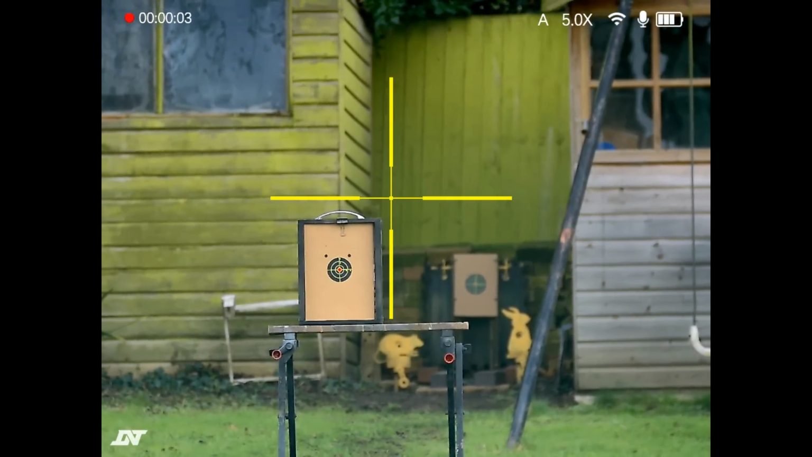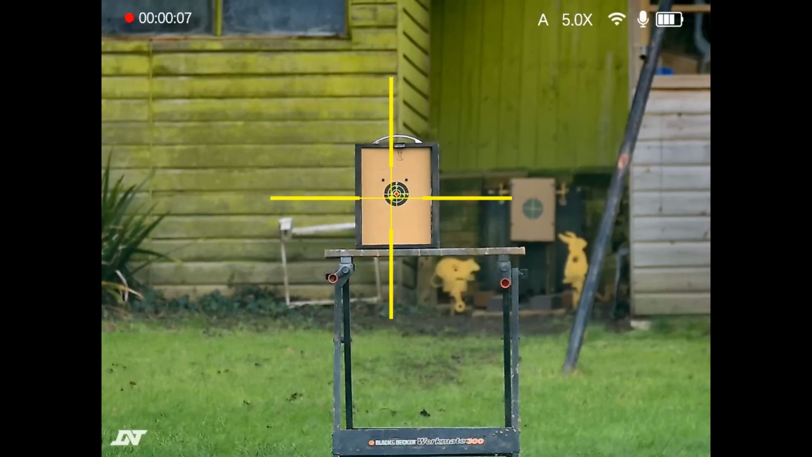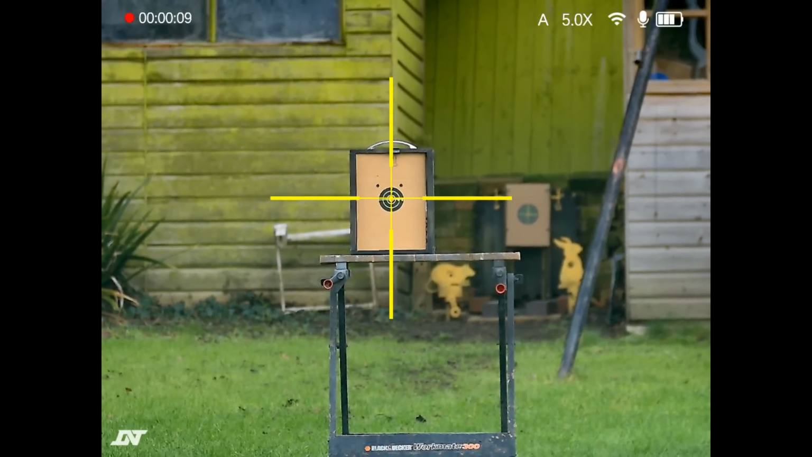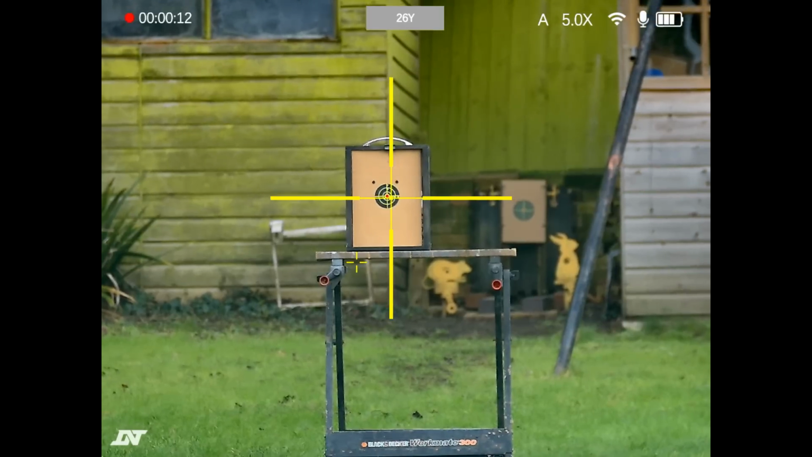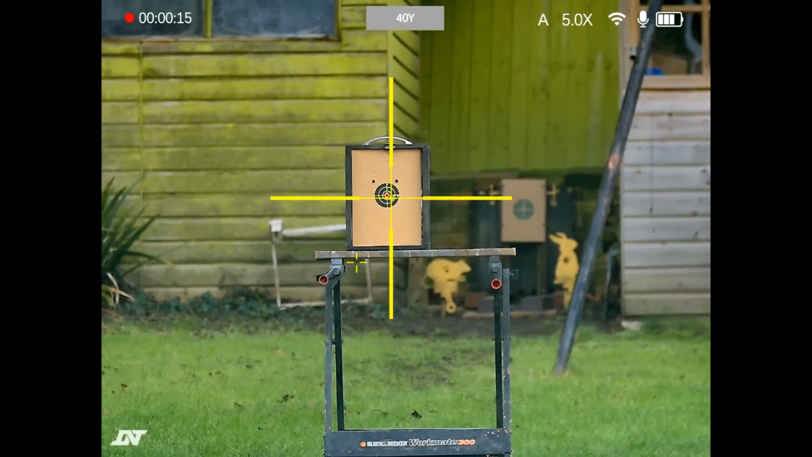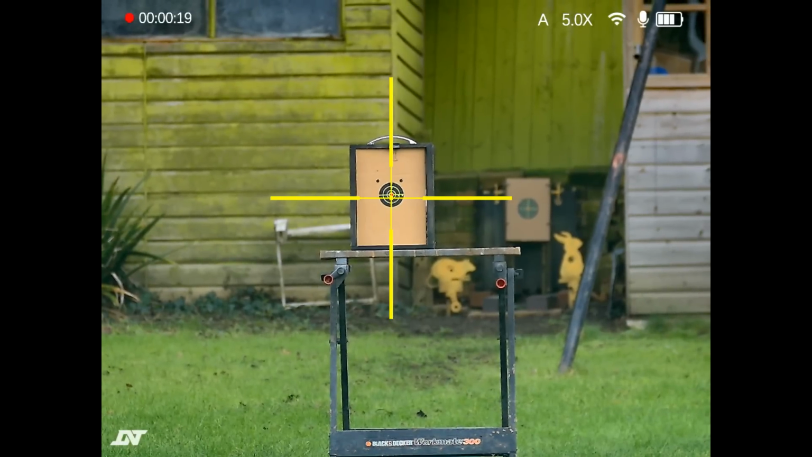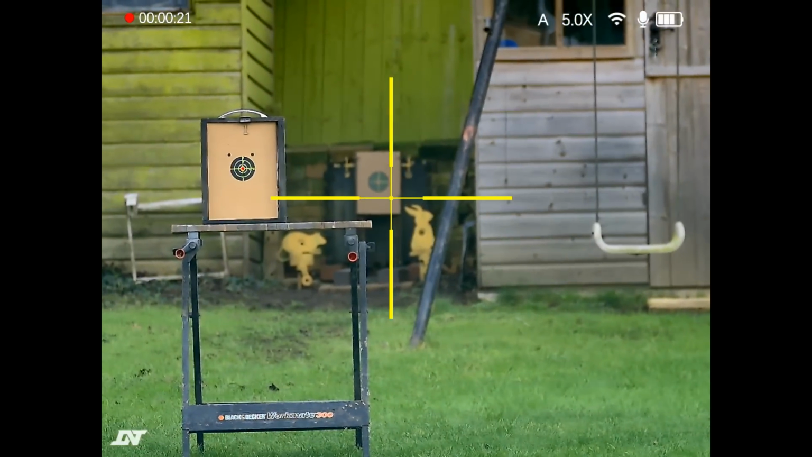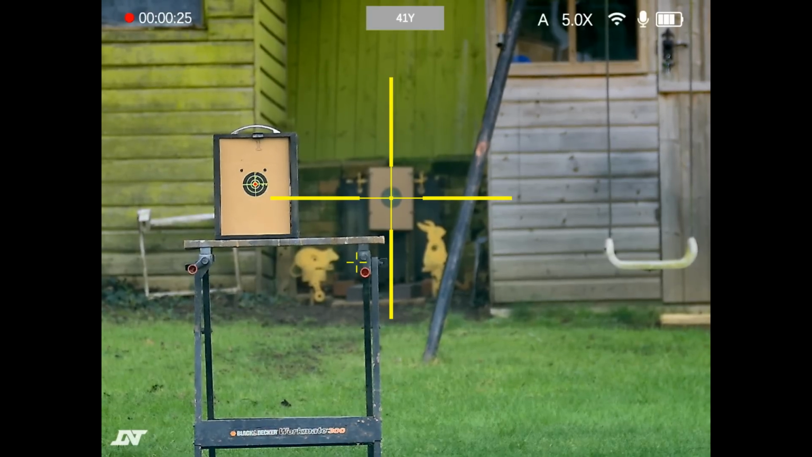So here we are then, scope view with the ballistic calculator turned off, and I'm just going to use the button on the back of the LRF, just one press to turn it on, and you can see that's showing 26 yards. Oh, it's gone to 40 now. 26. Target at the rear, we want to zoom that as well. That's showing 41.